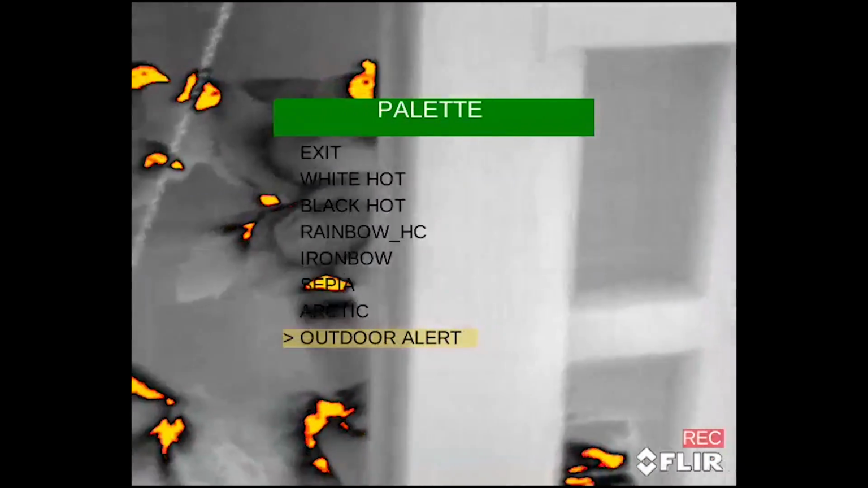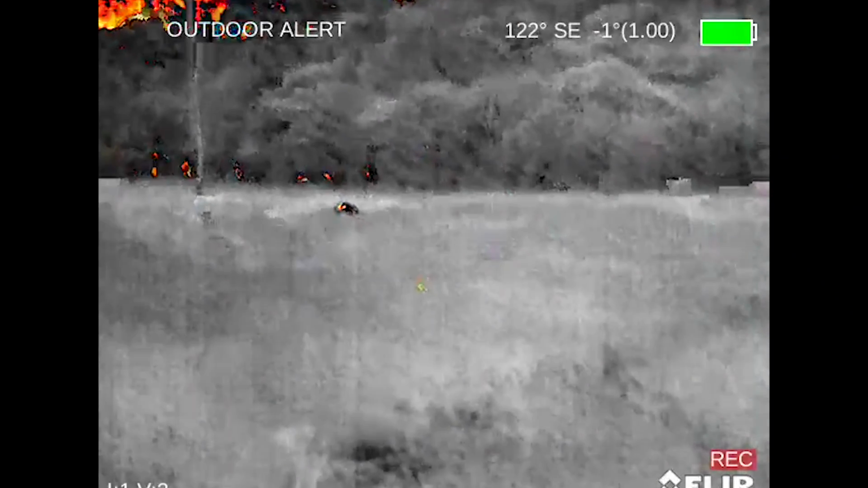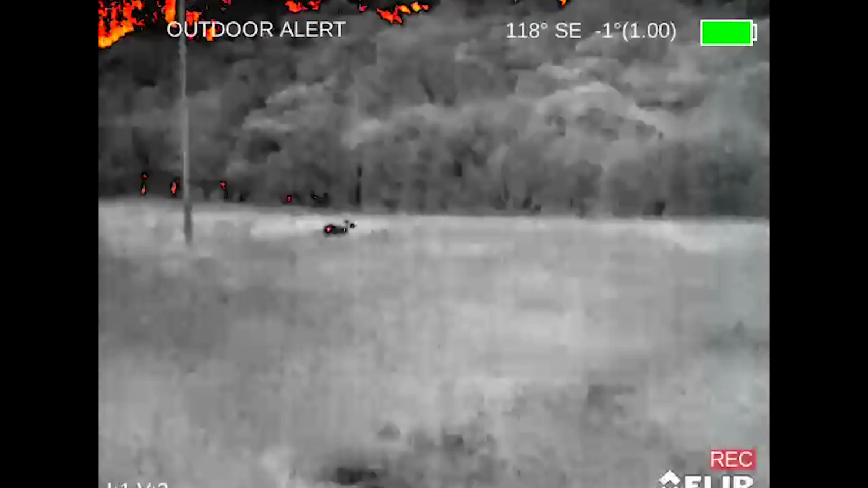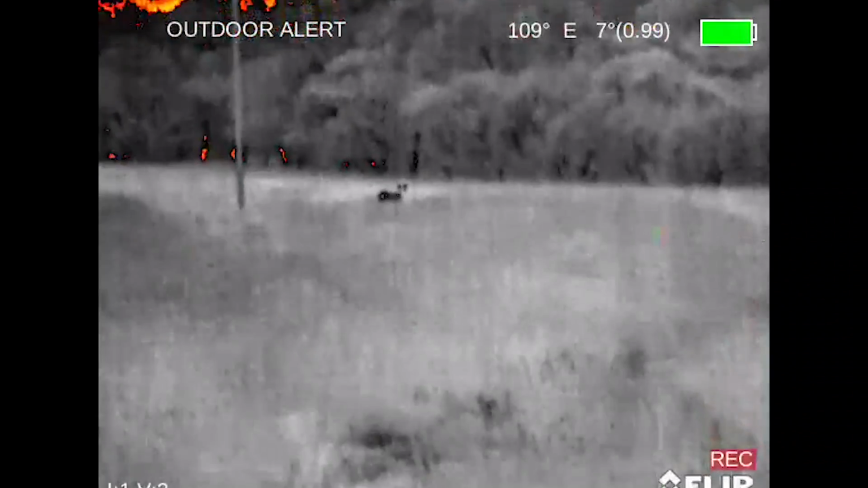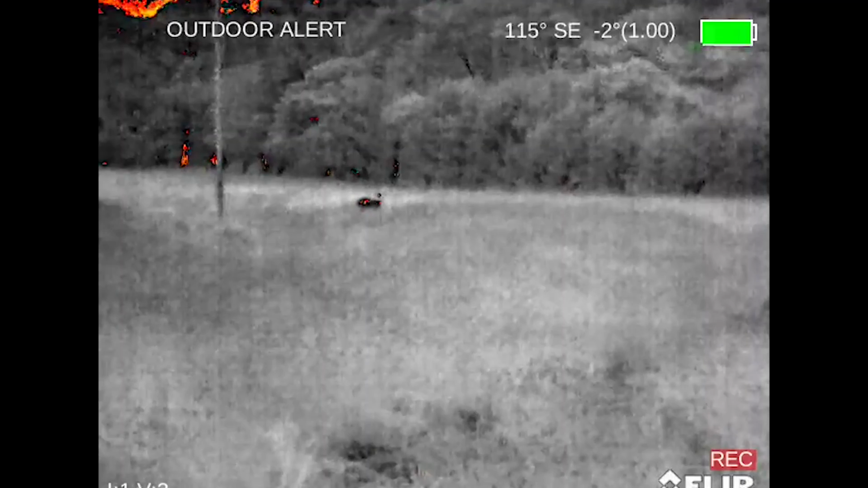Night-night chickens. Stay safe. Okay, so literally as I'm sitting here next to the chicken coop, I look around and there is a deer right there next to me. This outdoor alert's not working super well because the sky is emitting a lot of radiation, so it's picking up on that instead of the deer. I'm going to switch it over to probably white hot, I think would be best.